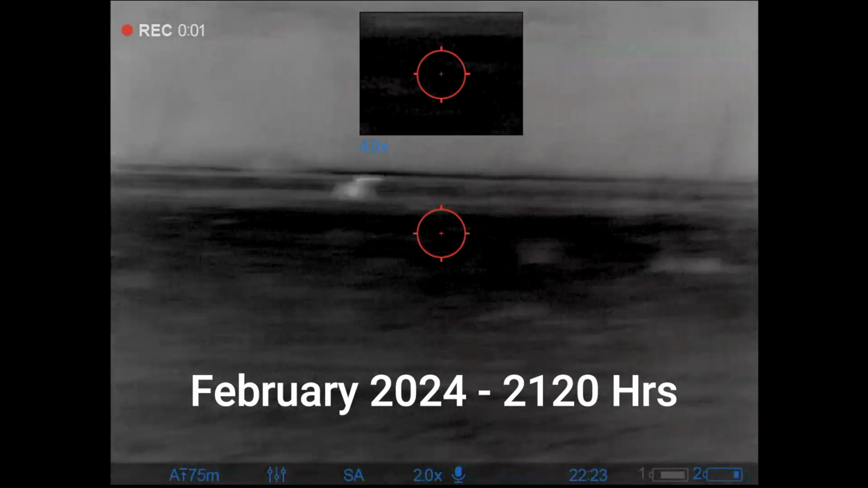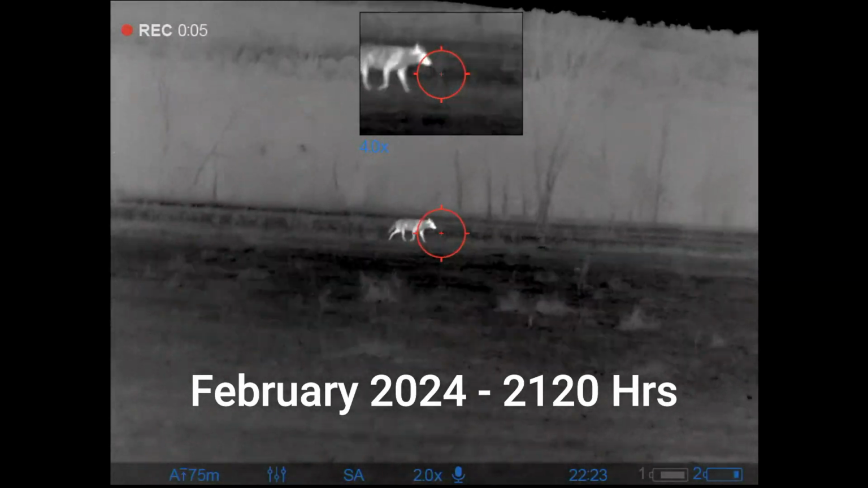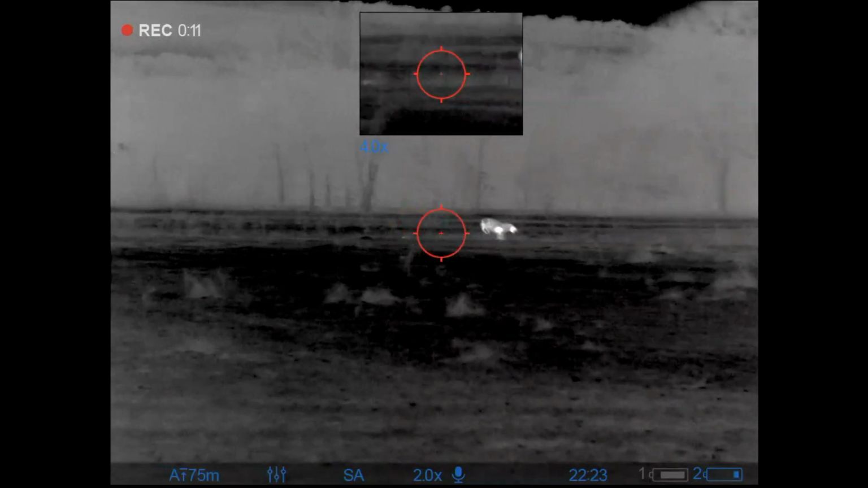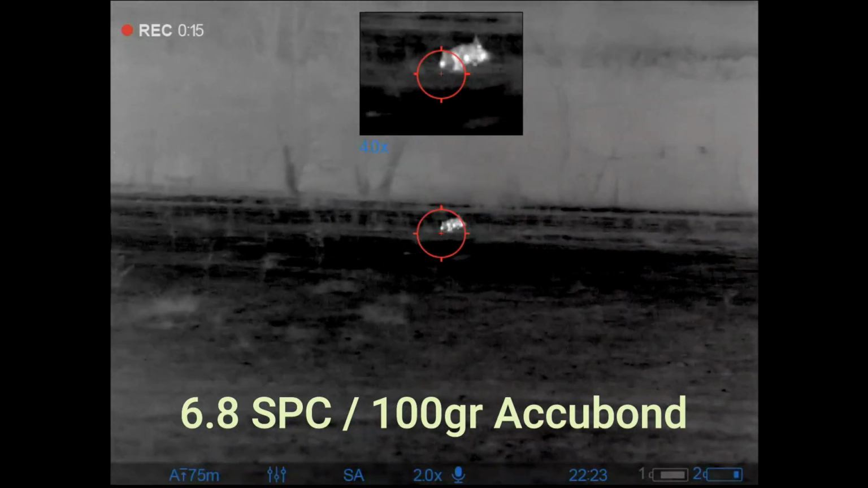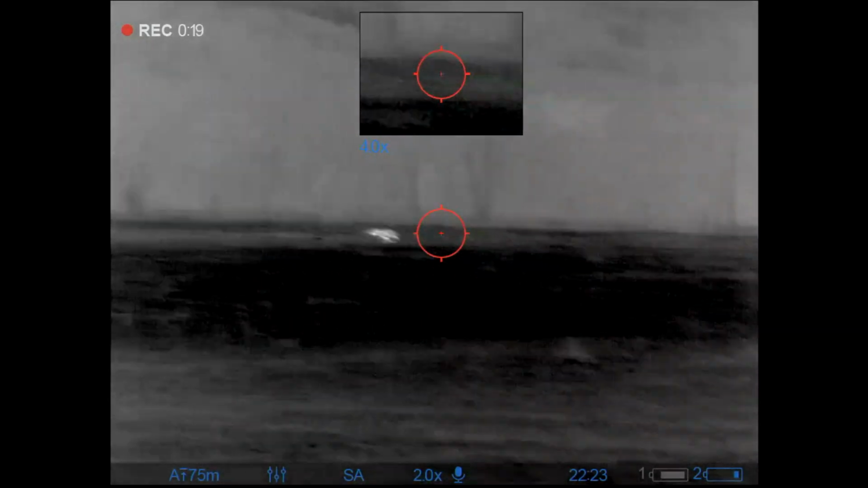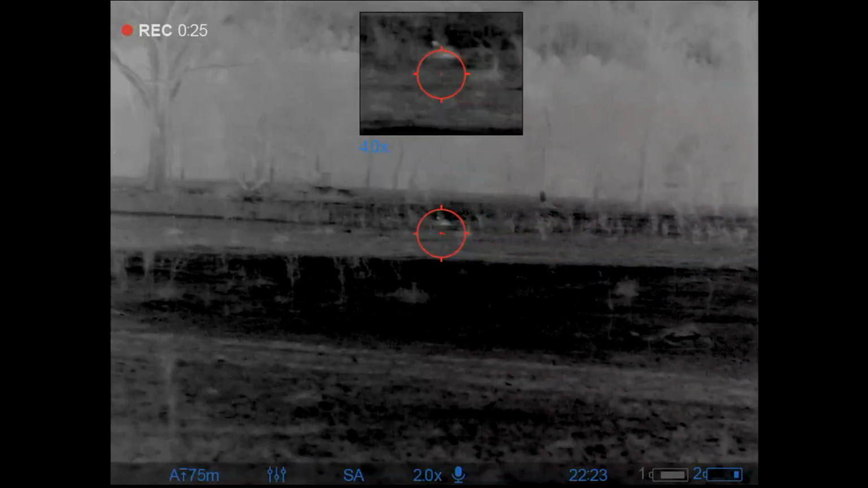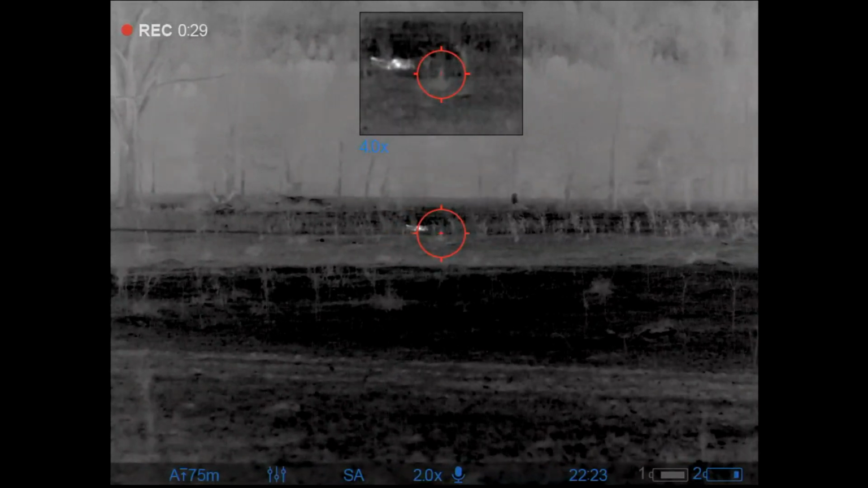On to some night hunting. I've got calves dropping right now, so I am out and after these coyotes with a vengeance. Now, I saw this guy leaking, and I thought for sure that he was going to fall immediately. And that just wasn't the case. As a matter of fact, there was a couple of times I was starting to wonder if I shouldn't be shooting at him some more. I was pretty sure of my hit. Finally he goes down. A little bit more relief for me.